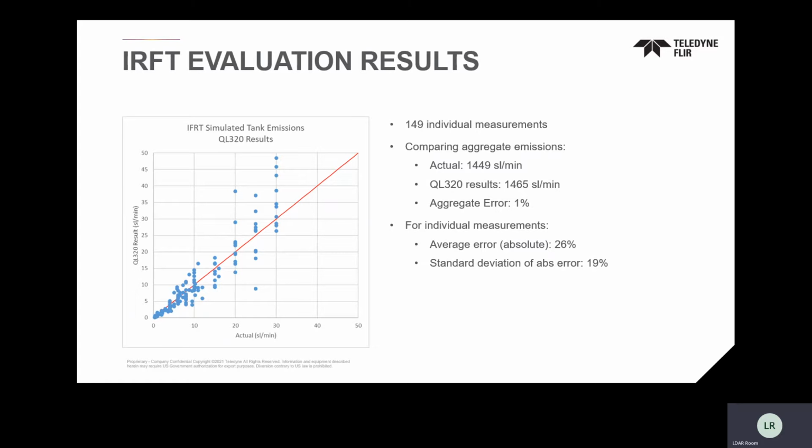But to be able to get a challenging application like floating roof tanks, and to be able to have an aggregate error of 1% is really, really good, with a standard deviation absolute of only 19%, under 20% standard deviation. So very consistent in its measure, and really, really impressed.